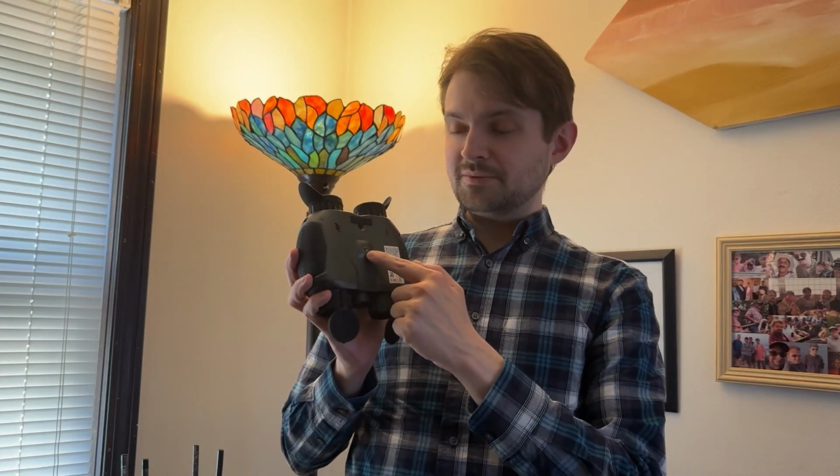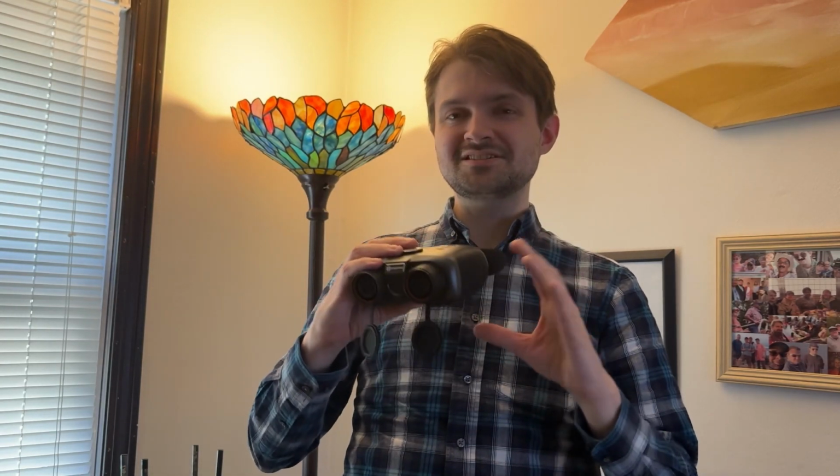And it does have a tripod mount, which can come in very handy because this does not have stabilization. So yeah, you want to have a steady hand or rest it on something.